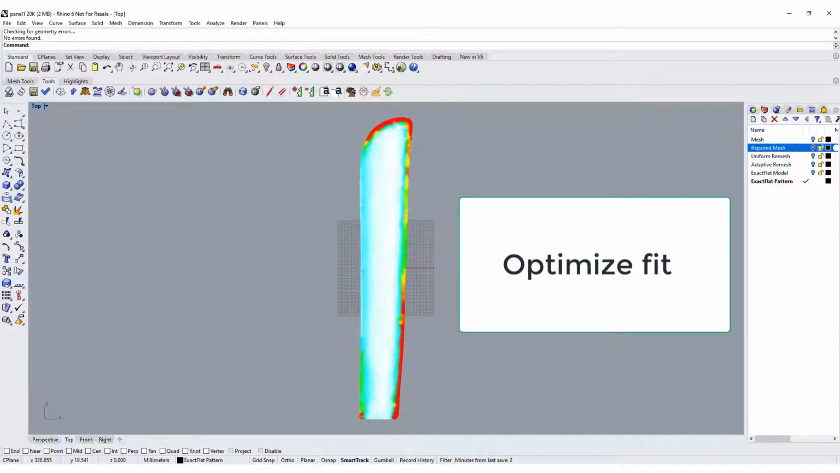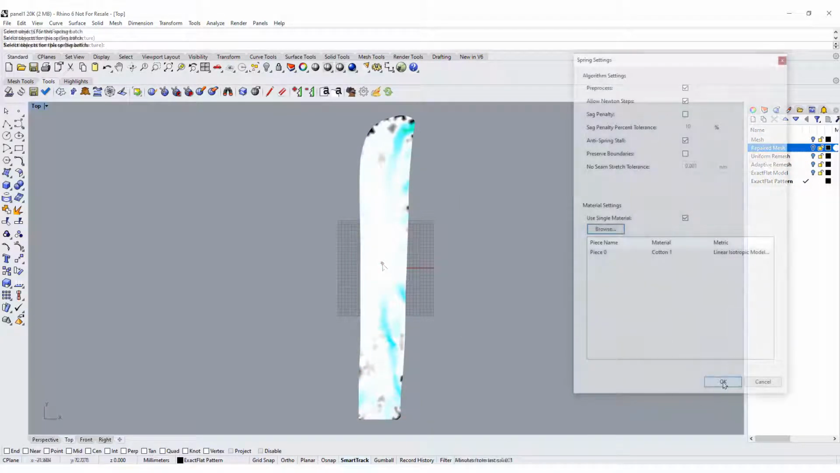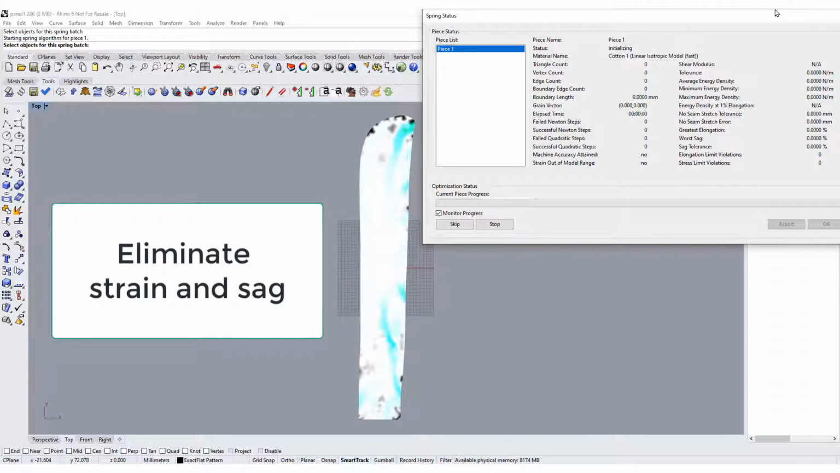Then we're going to optimize our fit. We use our pre-flattener for this. Get rid of the initial strain and sag. There we go. And you can see the pattern geometry has changed. Now we're going to optimize the fit and eliminate all of that strain and sag that you see there, or as much as possible within the constraints of the geometry in the part we're flattening.